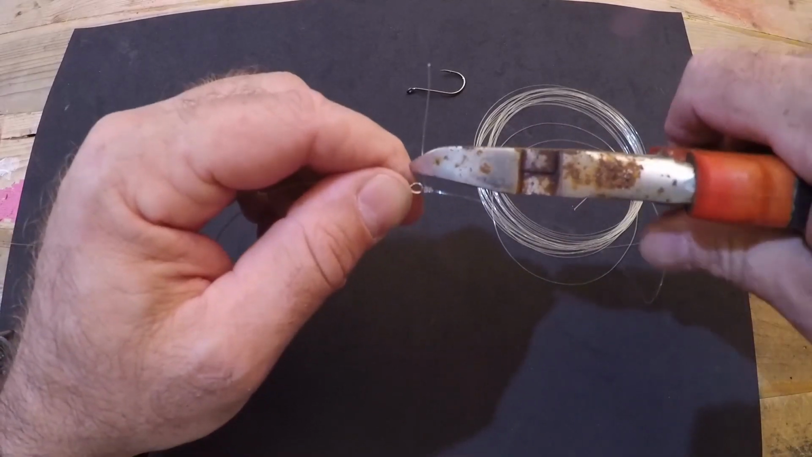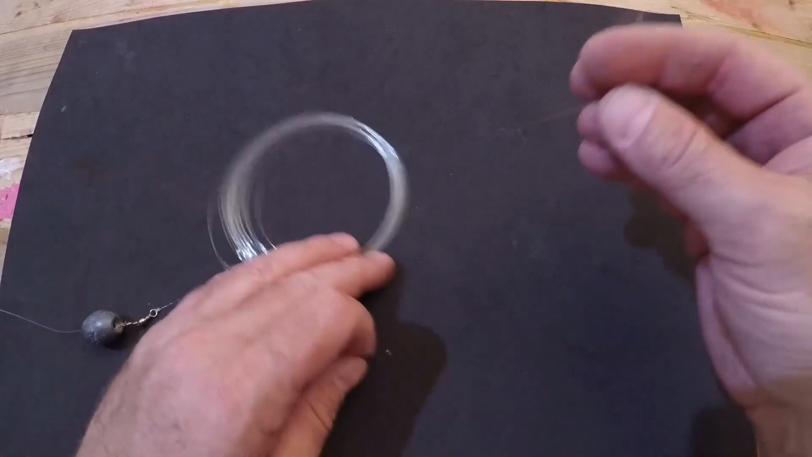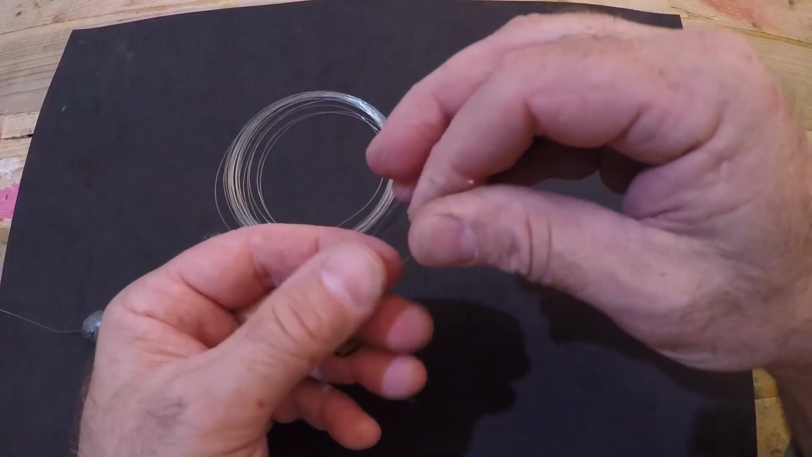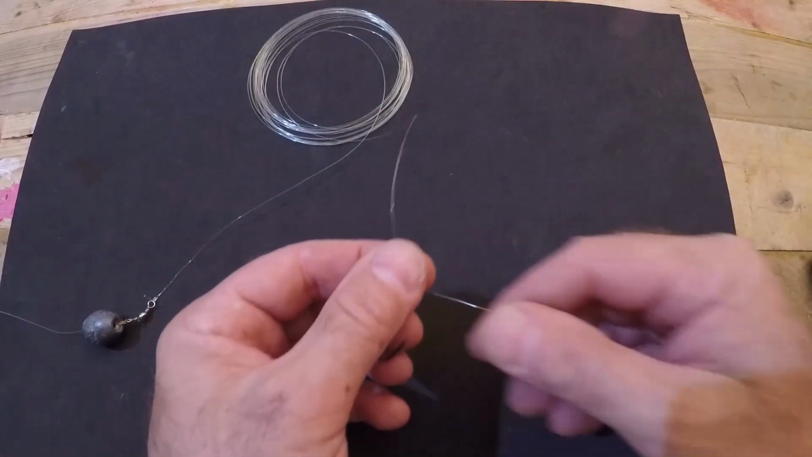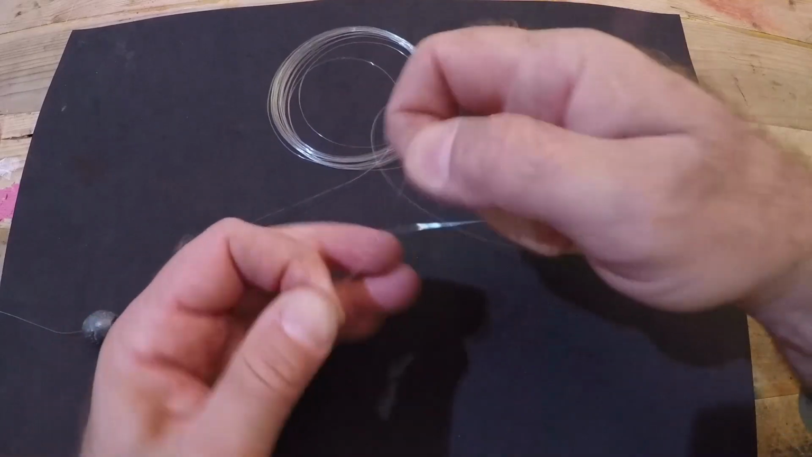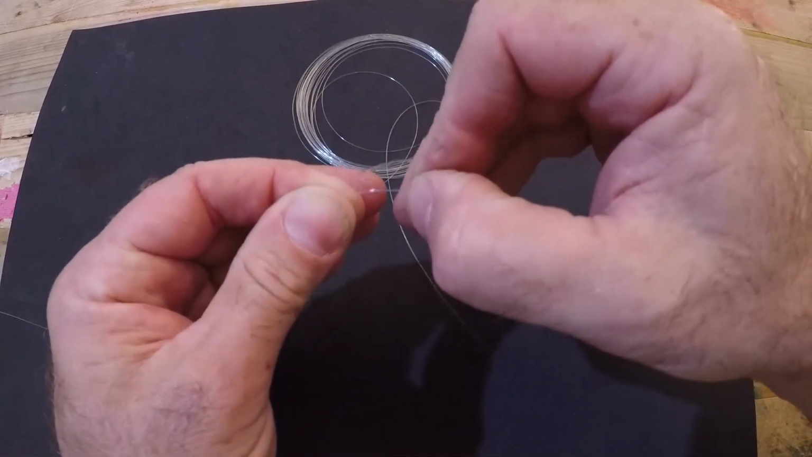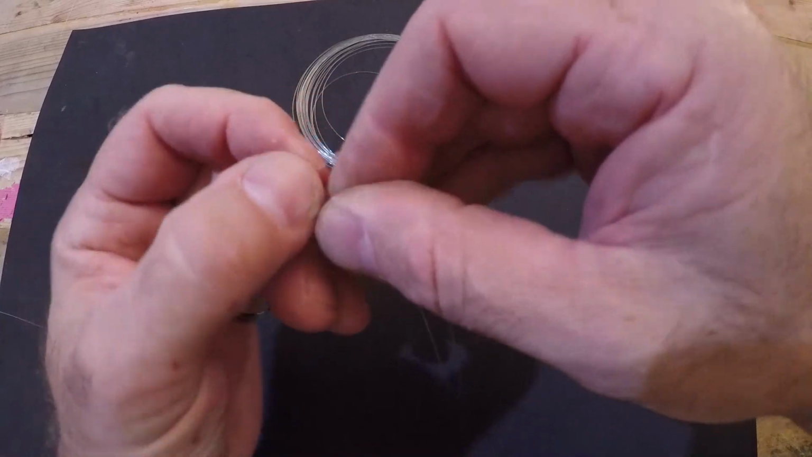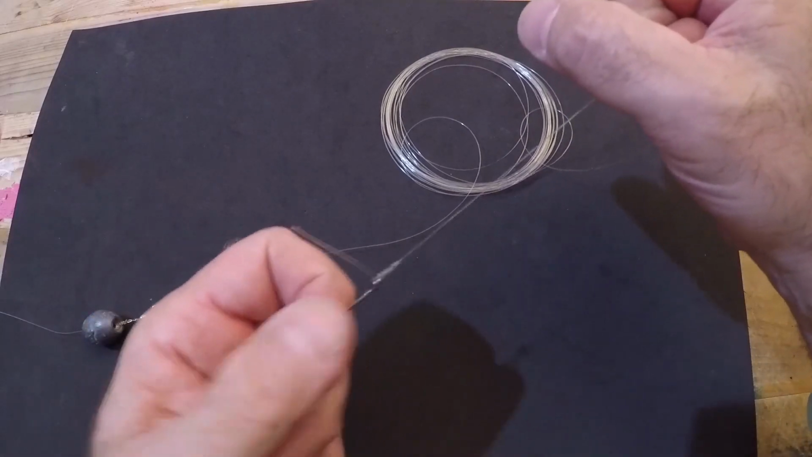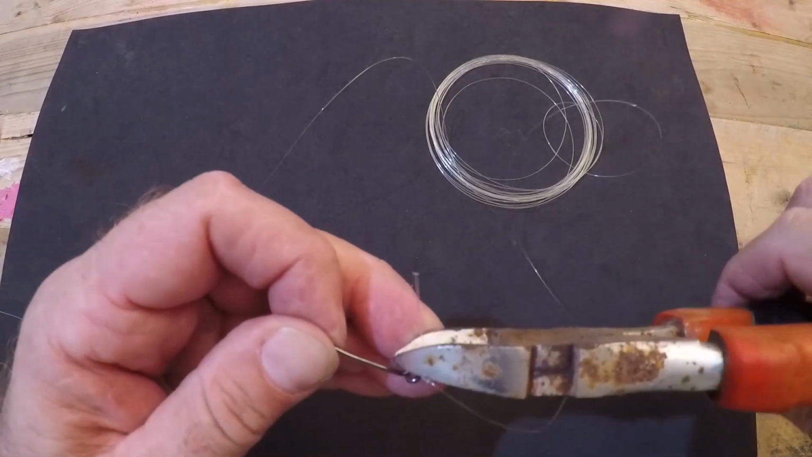Trim off your tag. The final step of making the mutton rig is to hook on your hook to the other end of your leader. Another basic clinch knot. And our mutton rig is done.